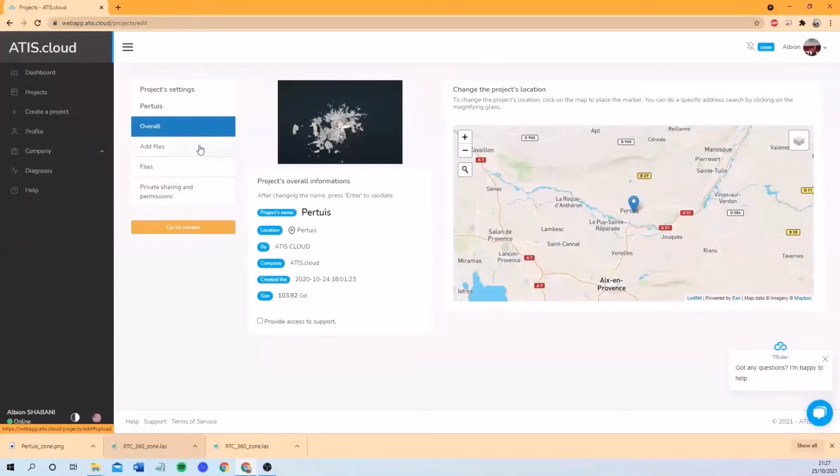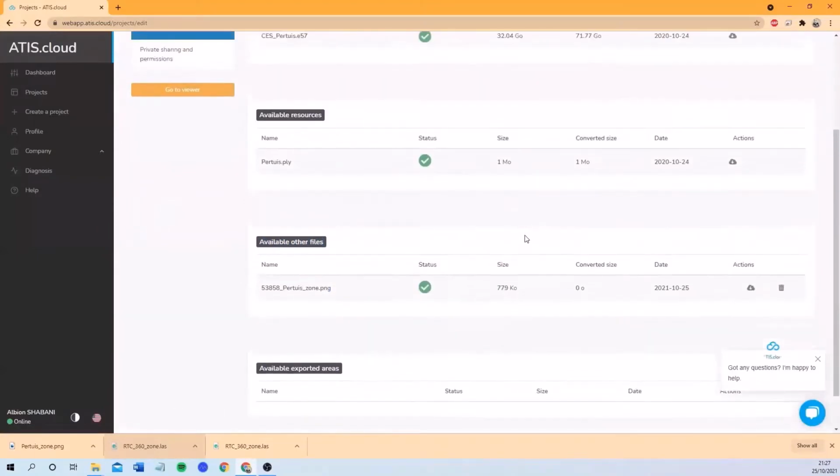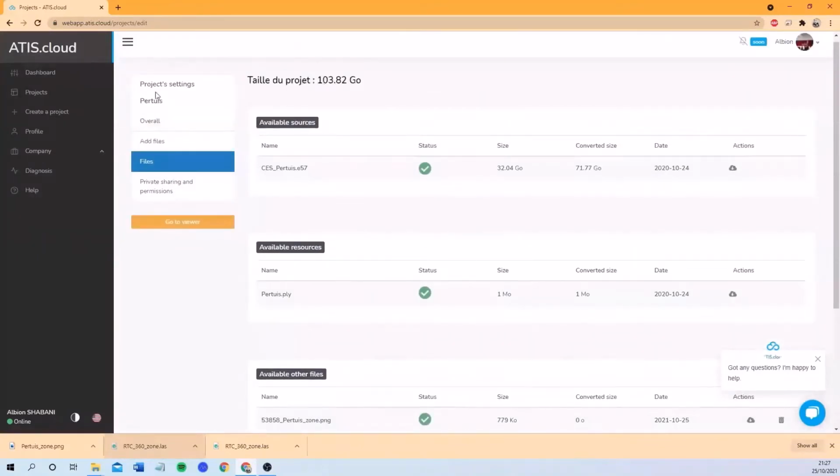We go to the project settings, files, and here you can see other available files, the ortho images that I exported, so other people that have access on it can download it directly. And for this project, we can see that we had E57, that was a structured one, and we have a 3D model PLI available for this one.